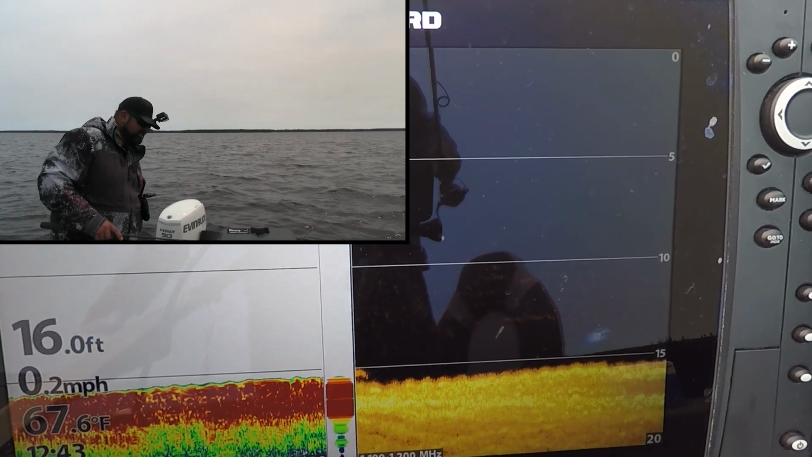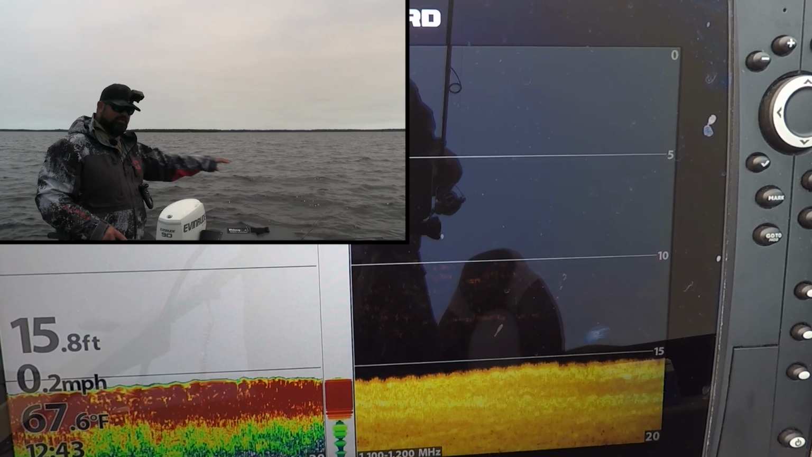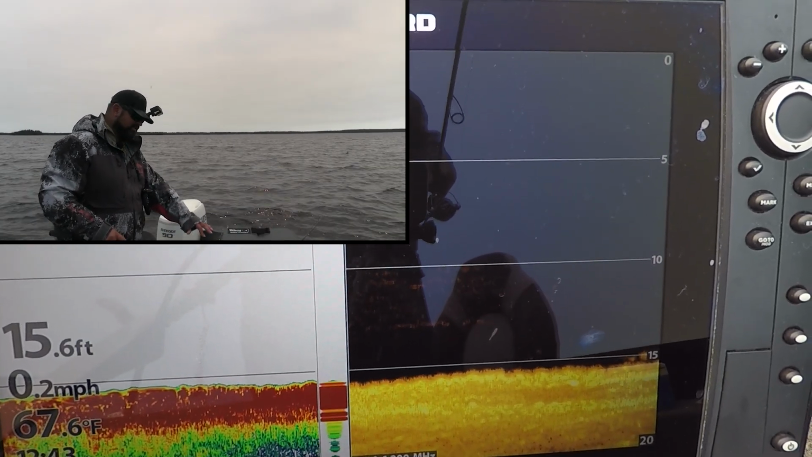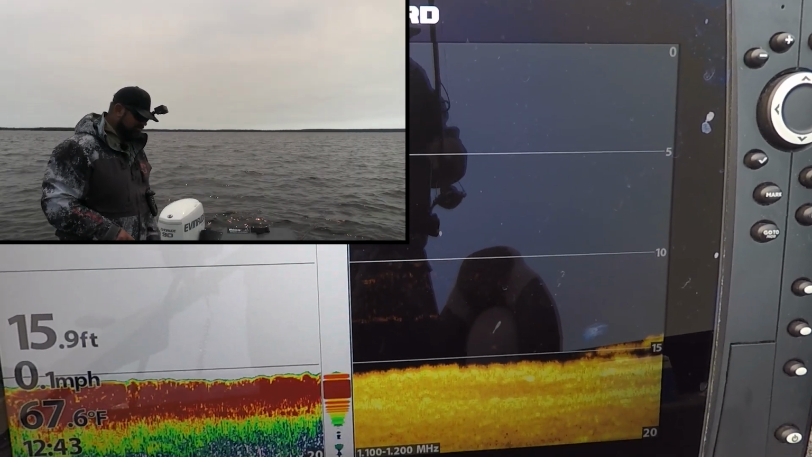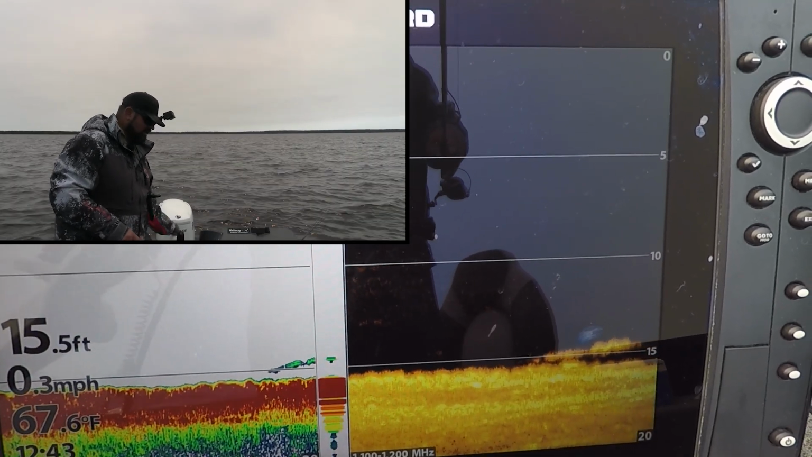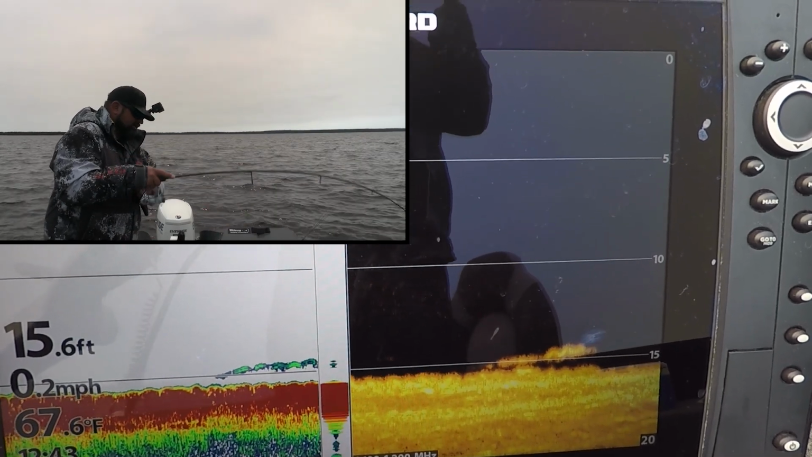So I'm also taking advantage of that. Sometimes I might not mark him on the 2D, but mark him on the down imaging because he's further over on this side, or vice versa. I might mark him on the 2D and not the down imaging because he's on this side. So it's definitely a way to sometimes decipher which side the fish is more on. Like right now, this fish looked like it was on the down imaging first and then slid over to the 2D a little bit after.